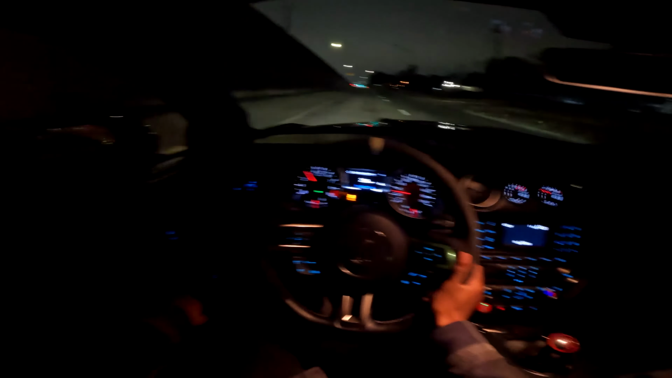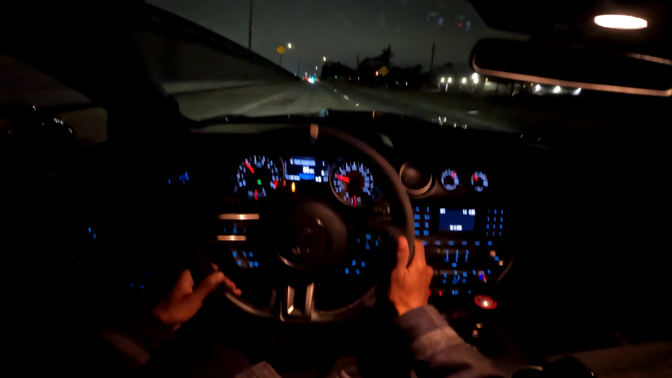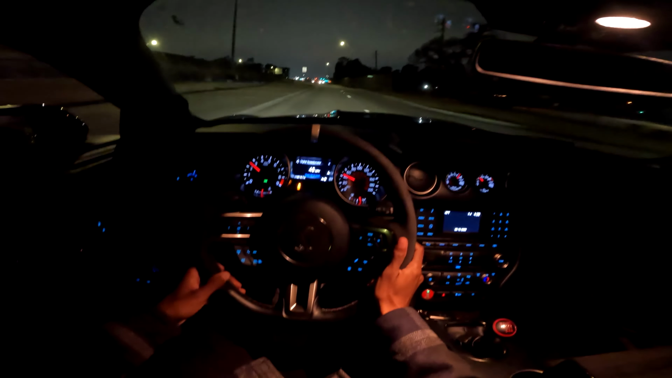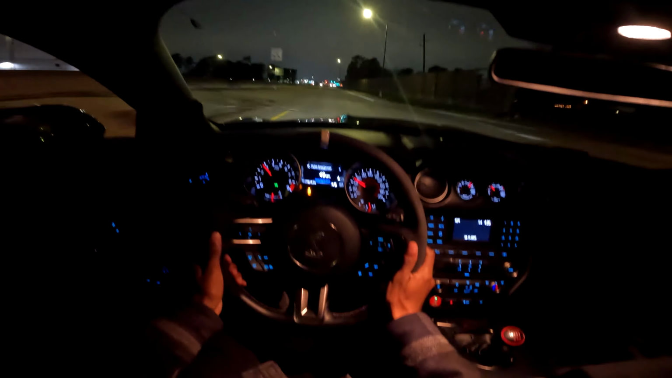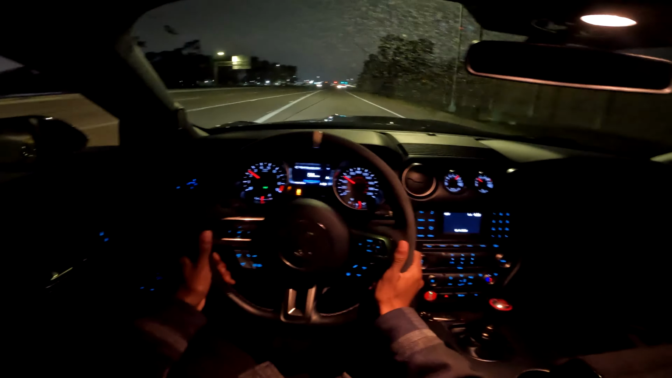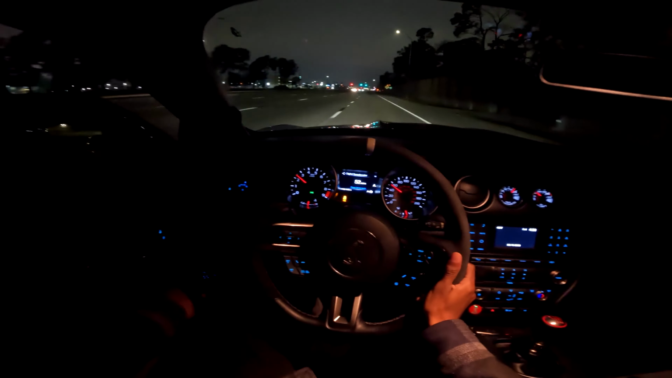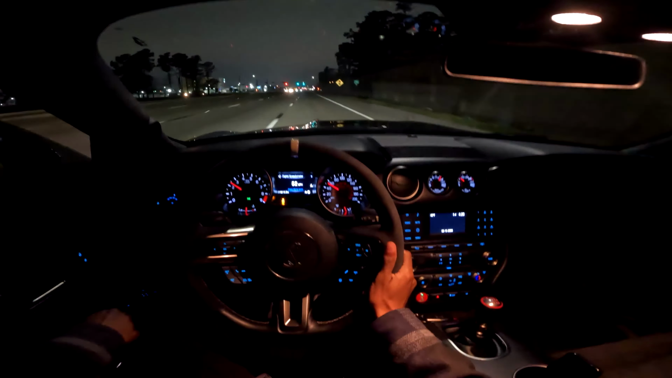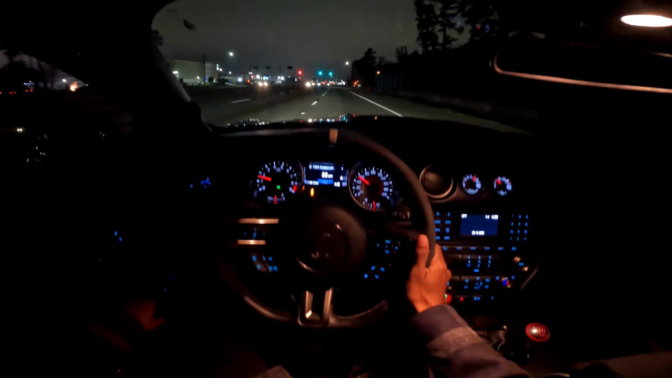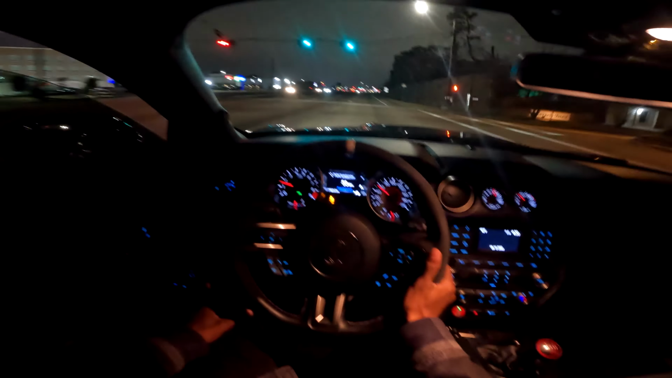Dude, I'm telling you right now, the car sounds nasty at night. Taking this thing out at night, this thing sounds insane. It's cold as hell though. Hopefully it doesn't start coming down hard.